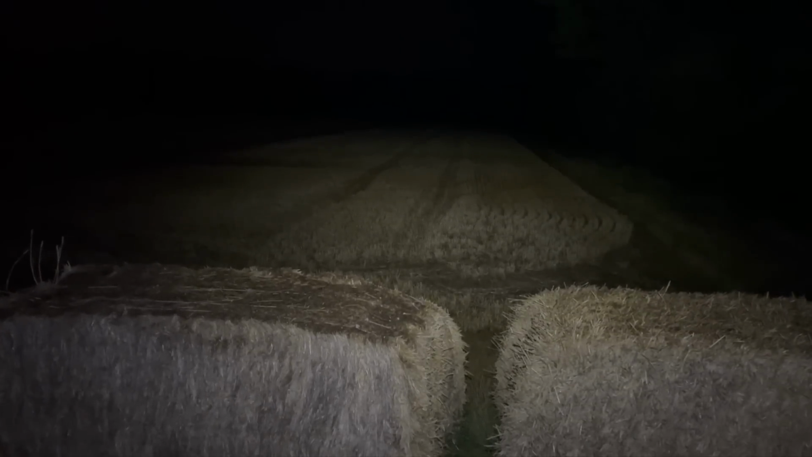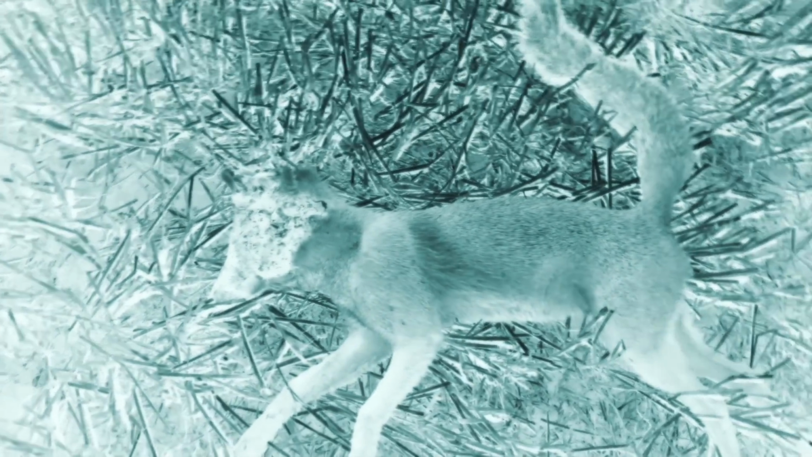Right, let's go and grab it. It's obviously a cub from the same litter. Jesus Christ. It's actually the dog. That's Dad. Oh my goodness. Wow. I'm going to have to block that out. That is way too gory. Flipping heck. Alright, well, that's 3 down.